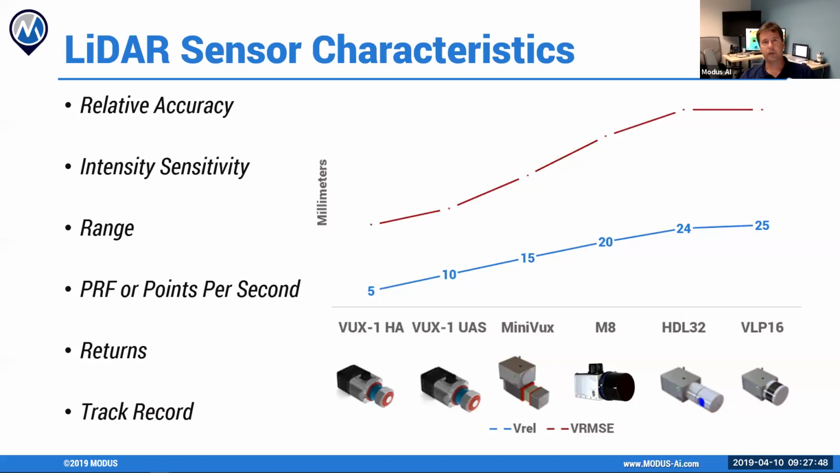If you're doing survey operations, a lot of surveyors doing only 2-foot contours or 1-foot contours may only need 8 or 16 points per meter squared of return. However, if you're dealing with vegetation and trying to get penetration, it really comes down to how much energy is put out and how much is actually reflected for the characteristic that you want.